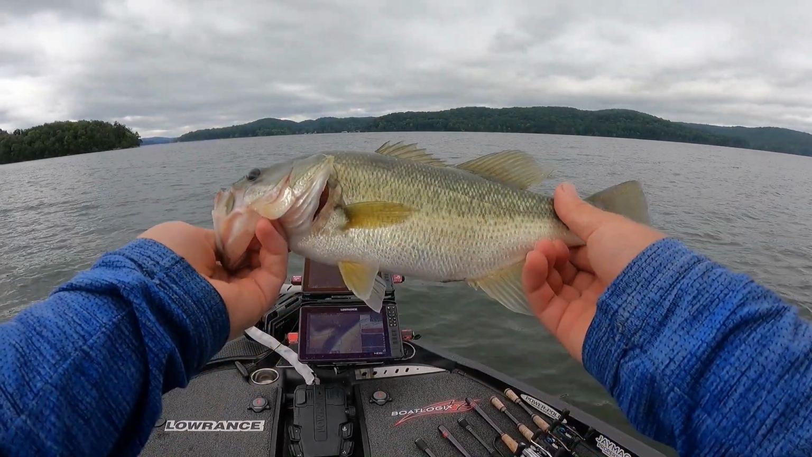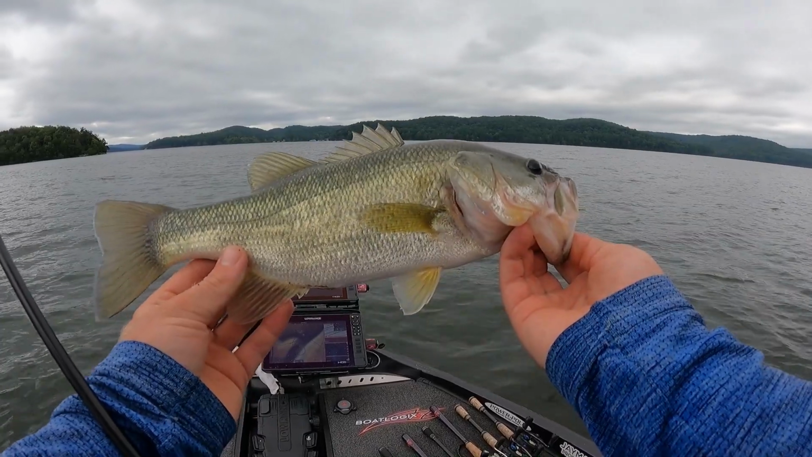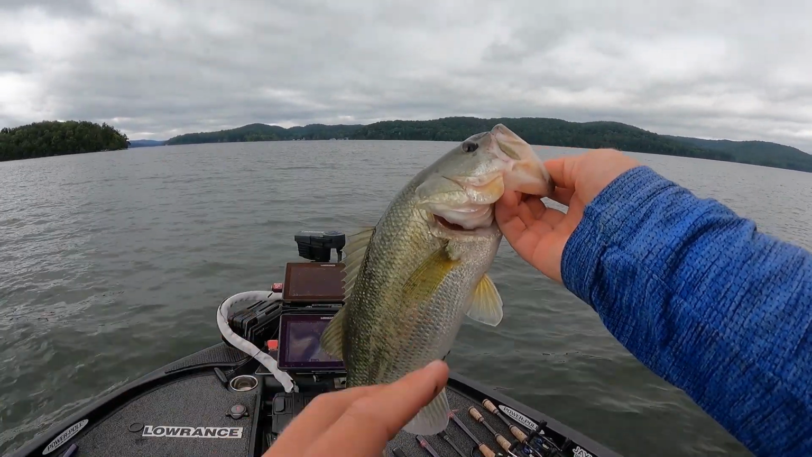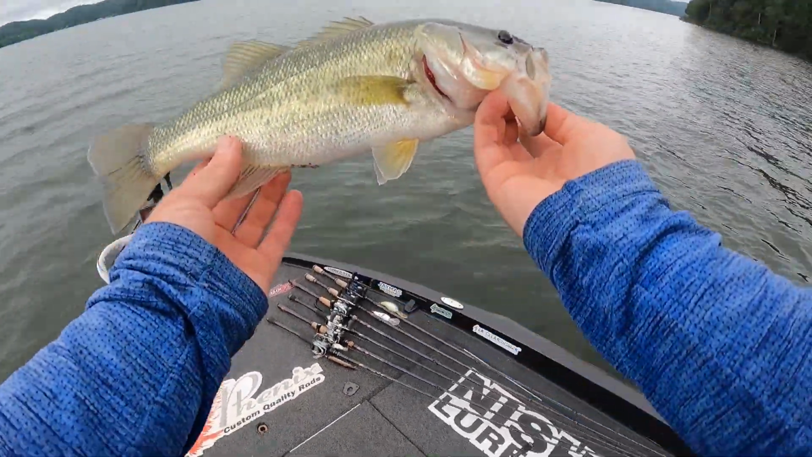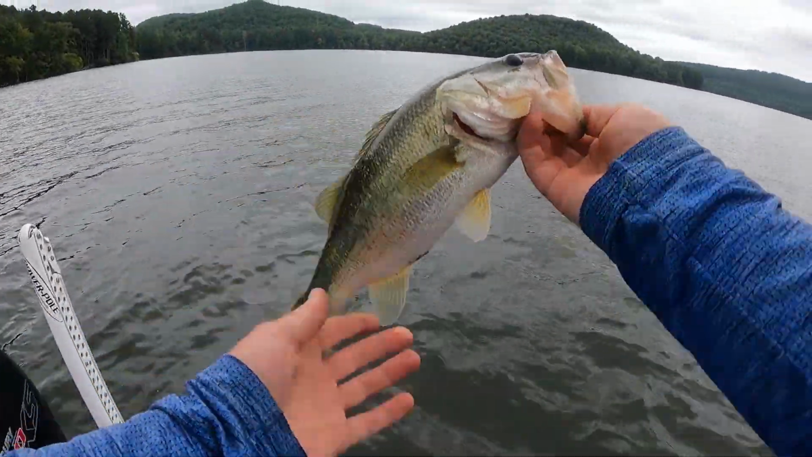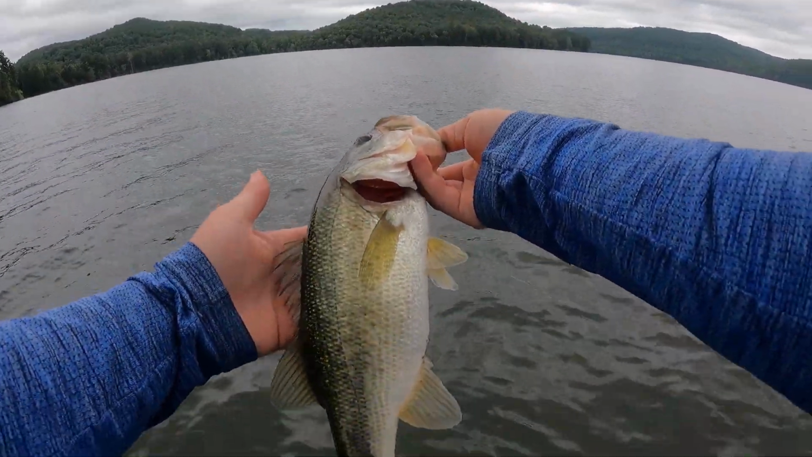So a little 1.5-pounder. We'll get him back, see if there's more that want to bite. From what I could see when I idled over him there with my side scan and with my down imaging, it looked to me like there were probably 50 or 60 bass down there. Really hard to tell the size on them. A lot of the times there'll be big ones mixed in. So we'll get this guy back. We'll keep throwing the finesse stuff until they stop really biting it, and then we might try to fire them up with the crankbait. So let's get them back in the water, guys.